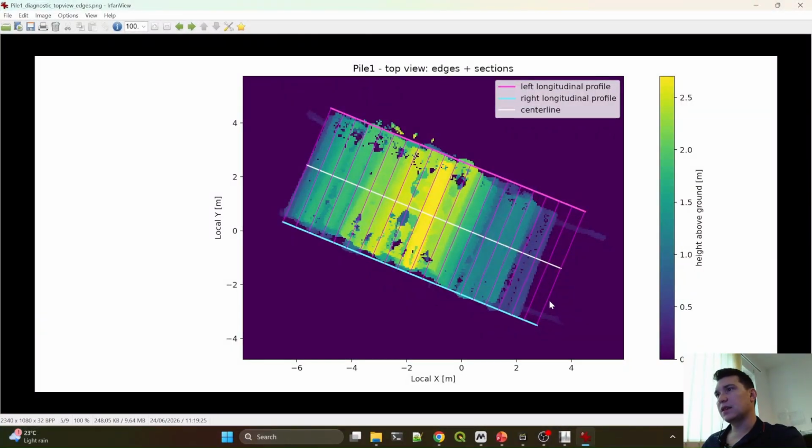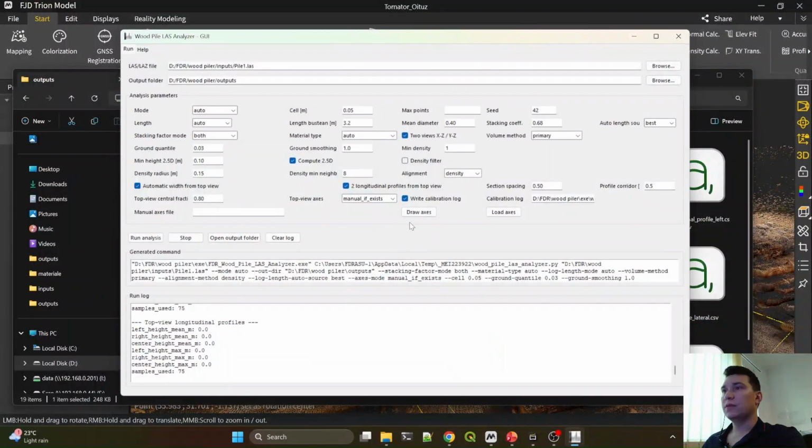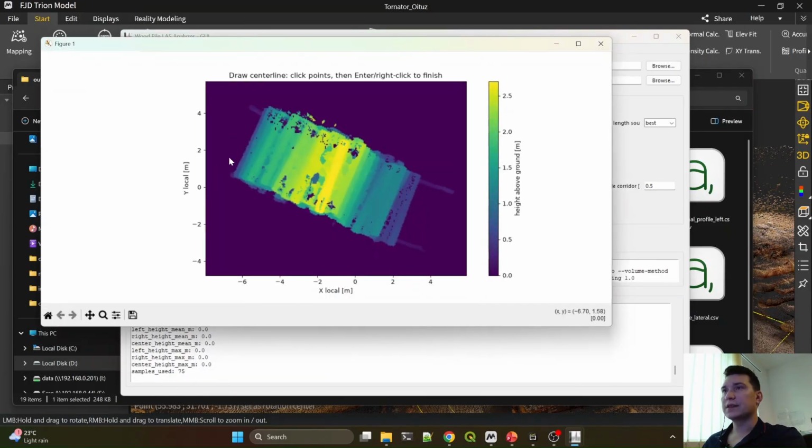I can see that in this case the algorithm didn't end here at the last log and continued forward. If this happens, we can modify it here. I have the draw axis button here and I can redo the center lines.